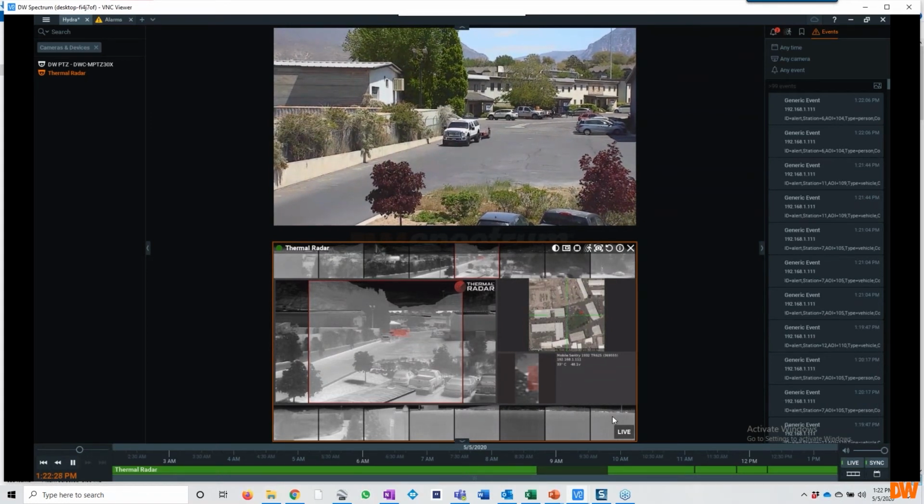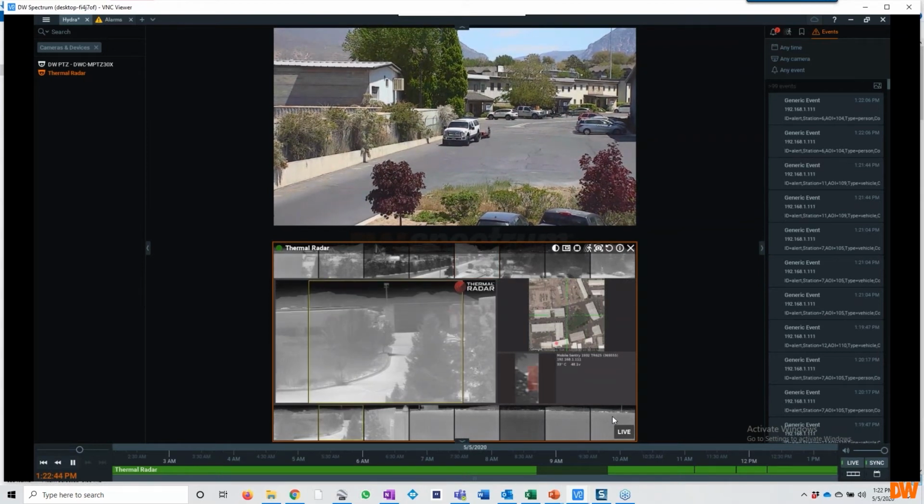So every zone can be different. I can set a zone in one parking lot and then another zone in another parking lot from the same camera, and they have different settings for the sensitivity and the confidence level. So I can say, look, in this area, I want to detect people and vehicles, and only when there's a confidence level of 65 or above. In this other area, I want people and vehicles detected, but only a confidence level of 50 and above.